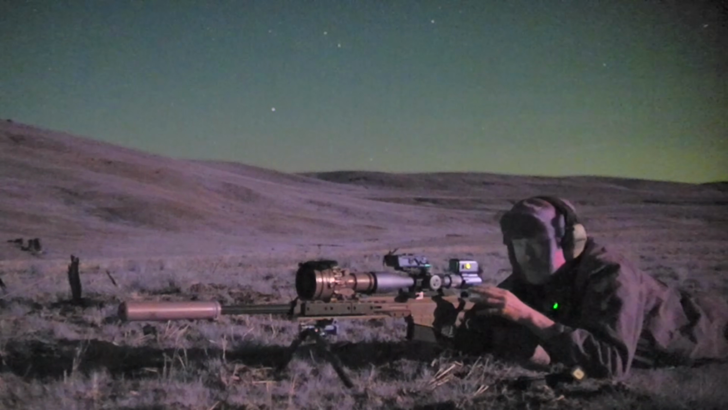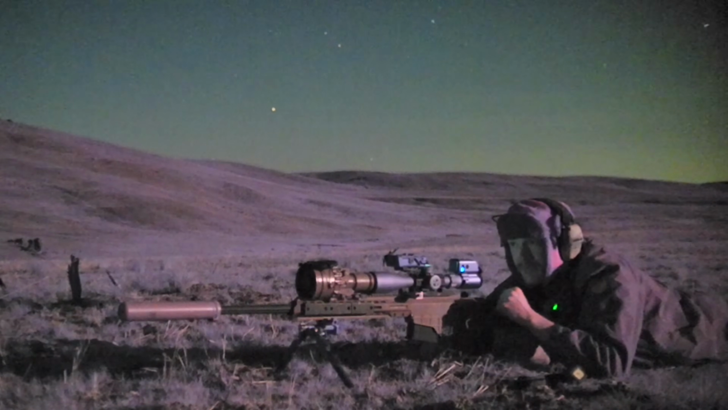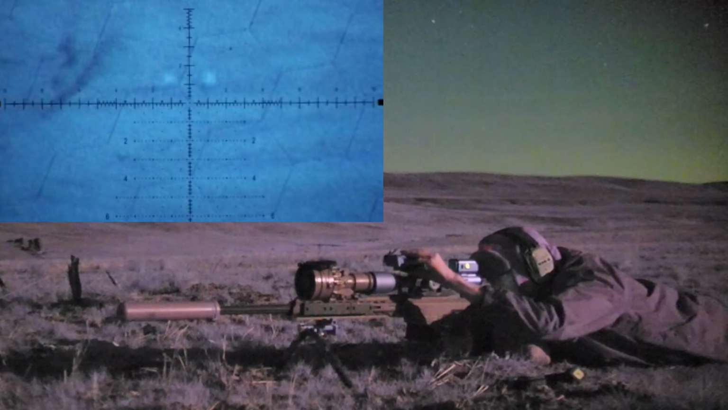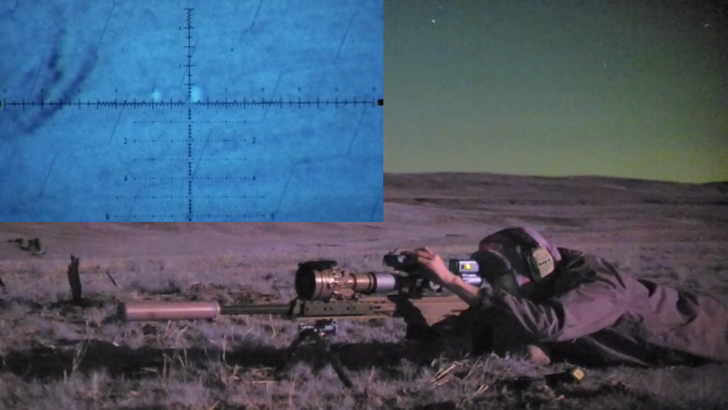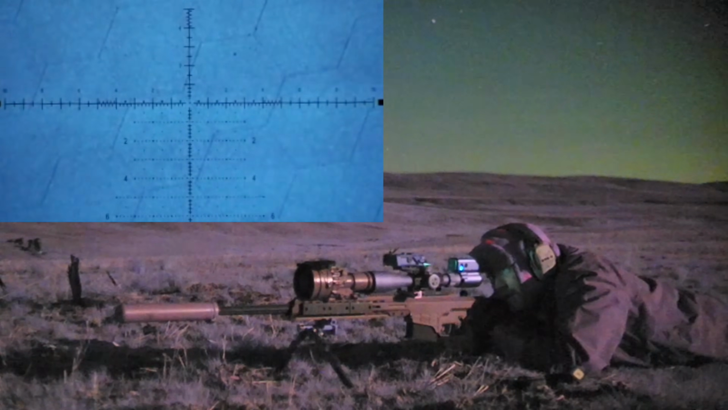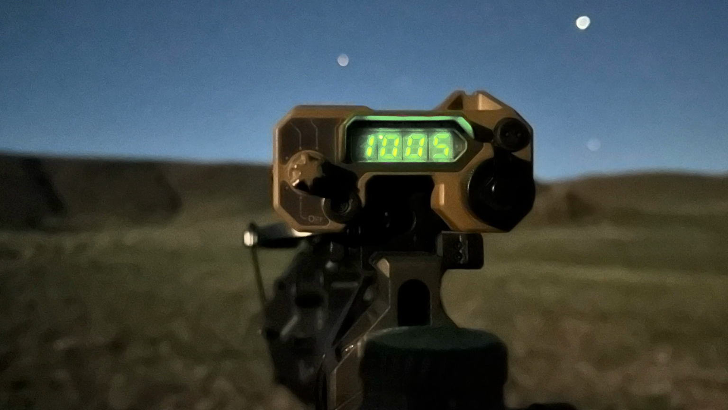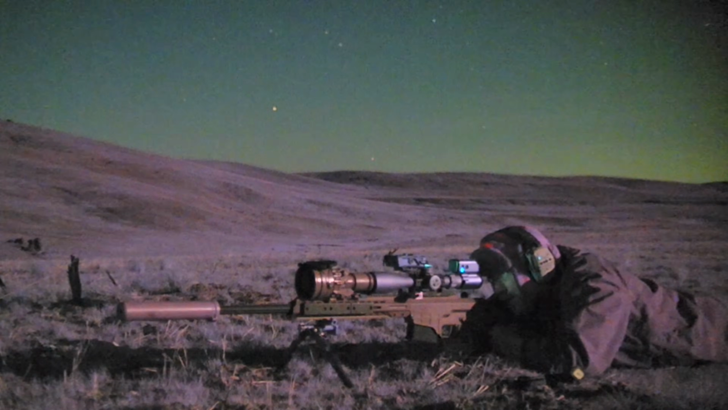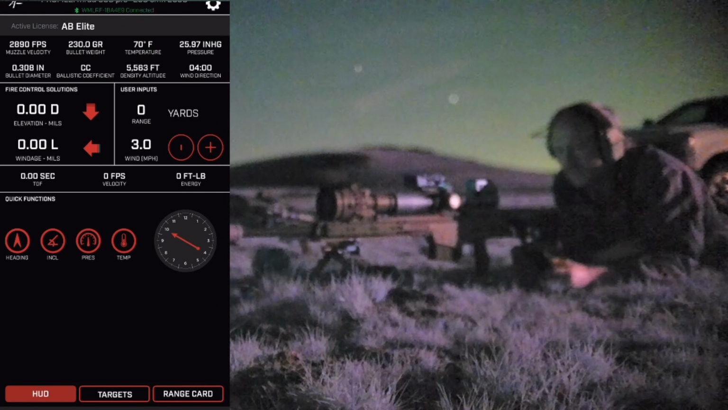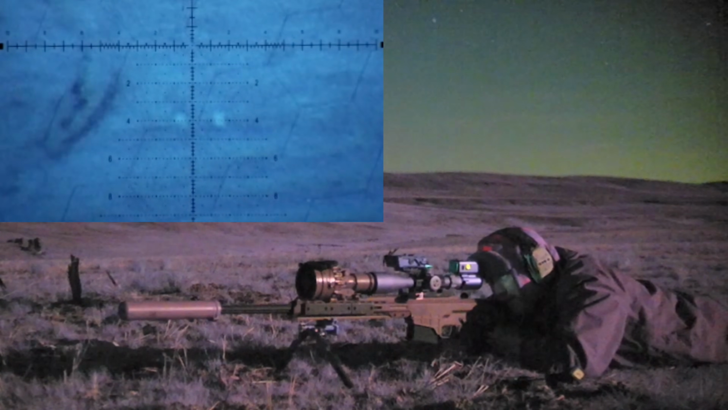I also updated the Fire 4000 weapon mounted laser rangefinder with the current environmentals, and I'm going to use that for my data. So what I can do is point at the target and range it. You can see the IR there. So that's 1,009 yards. I verified that on the Raptor at 1,005, 1,006. It's calling for 6.5 mils up. I did update the wind. It's almost dead calm, so I put in like a 3 mile an hour, 12 o'clock.